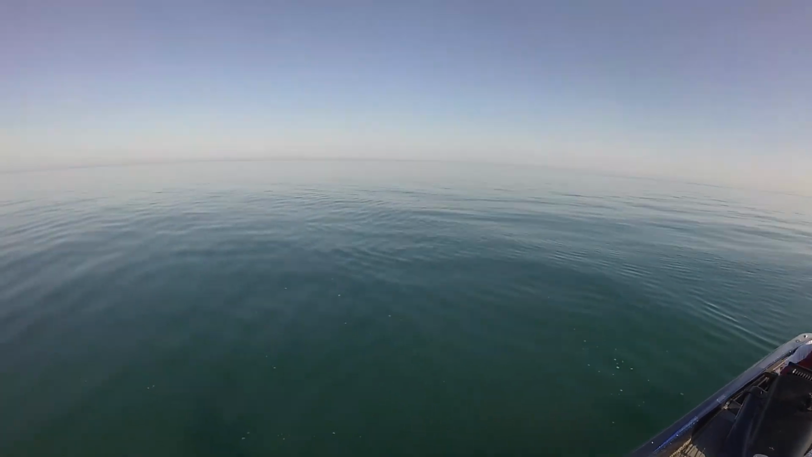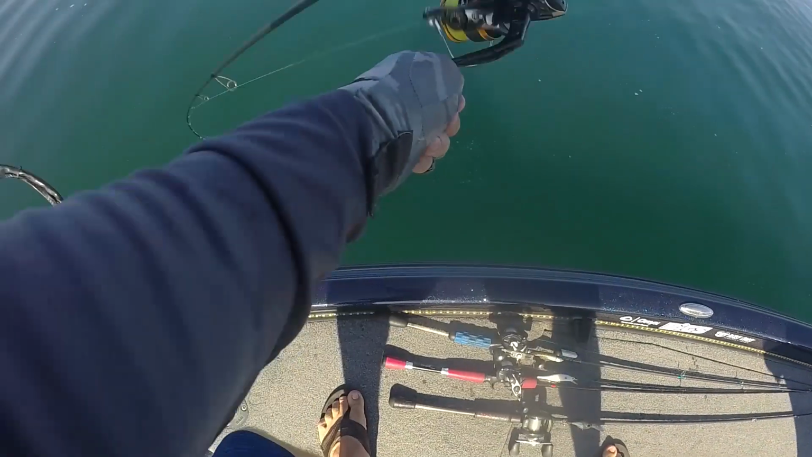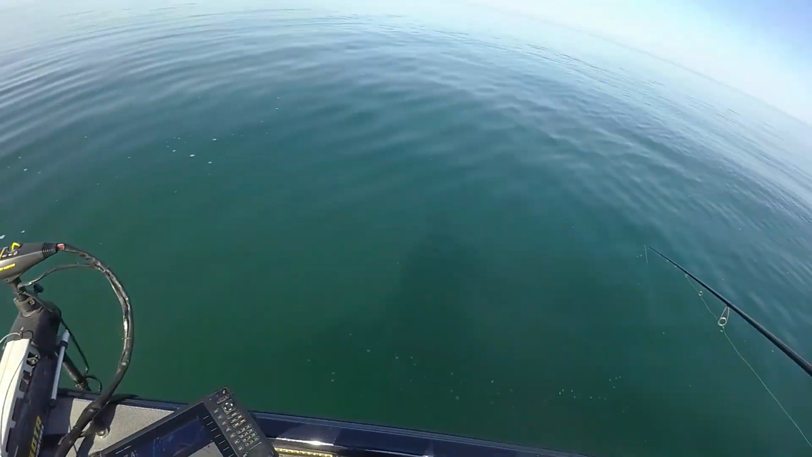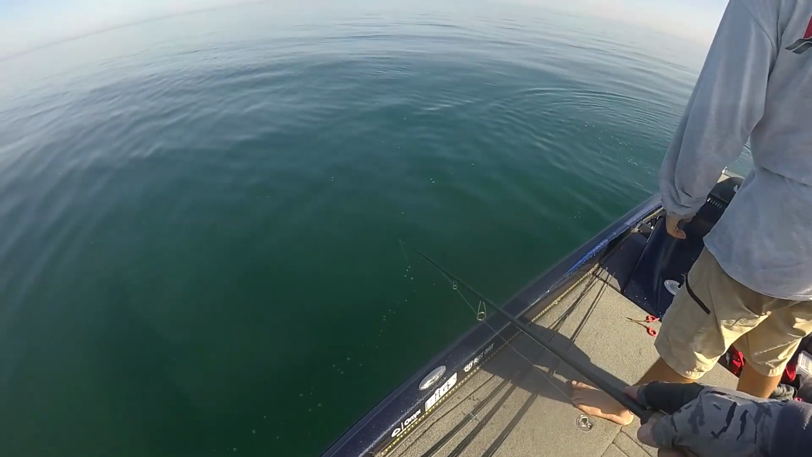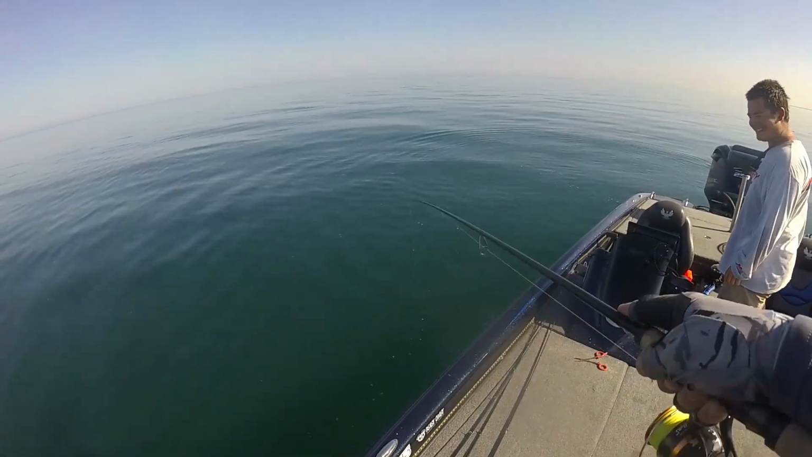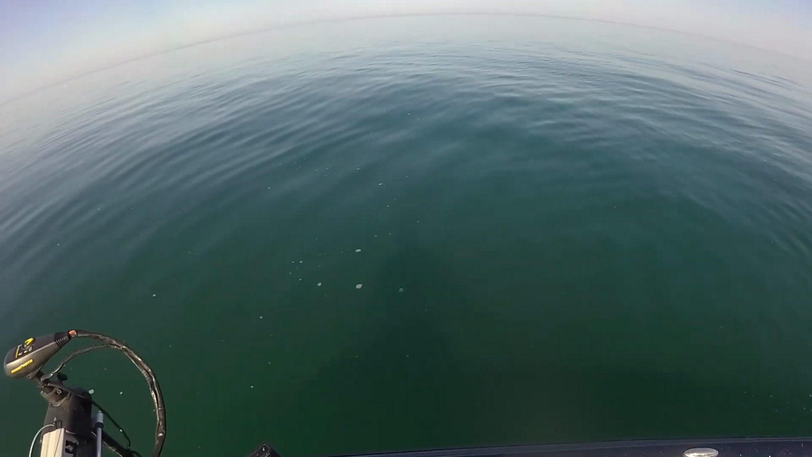There. Big. Big? Yeah. Big. Came off. Right at the side of the boat, dude. She like came up and was right at the side of the boat. I'm gonna catch another one, so just keep that net handy. I'm not kidding, dude. There's a ton of them right here.